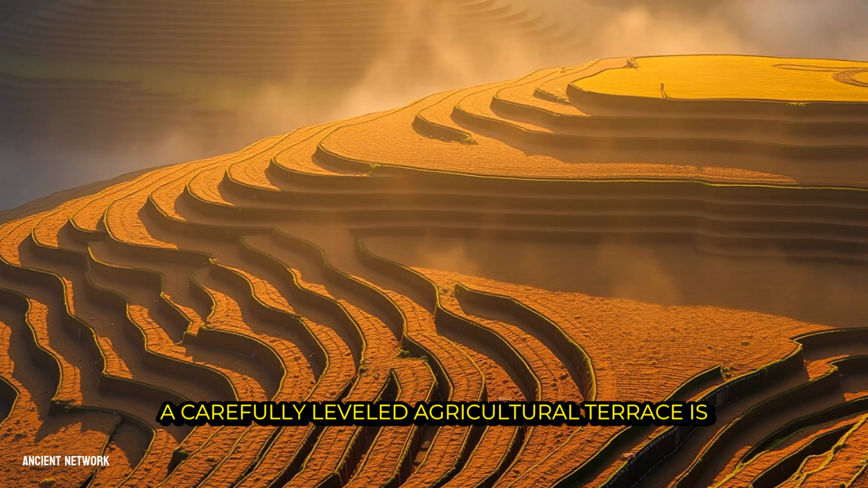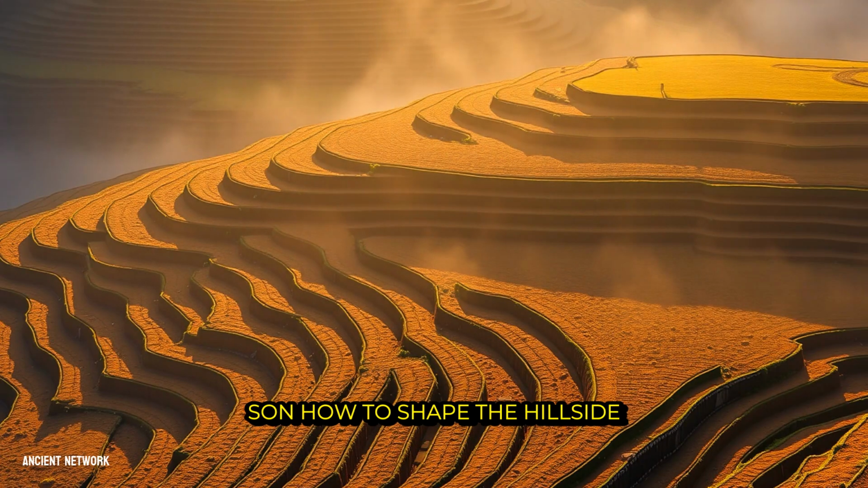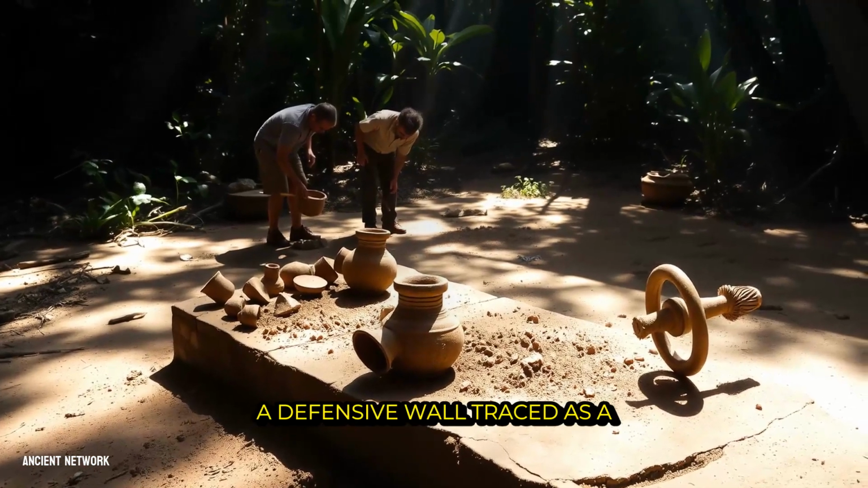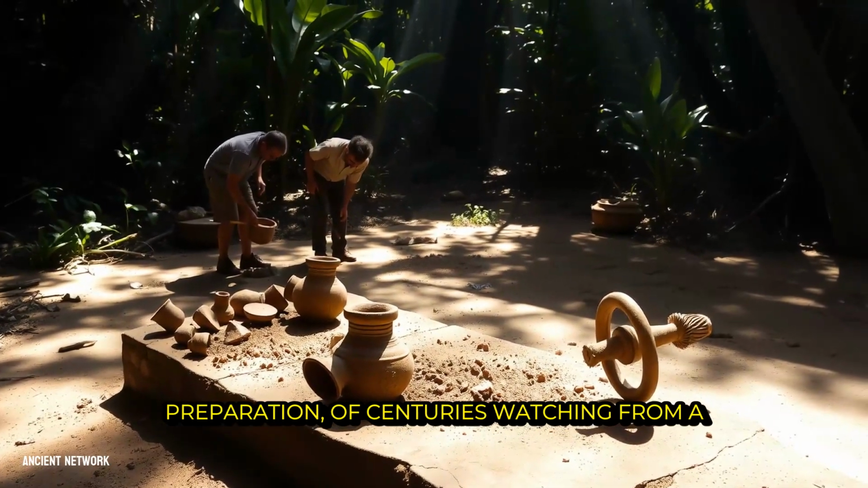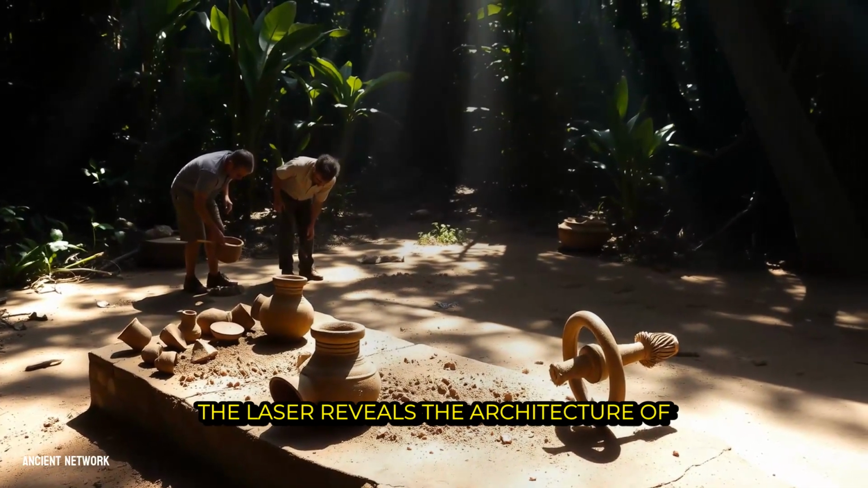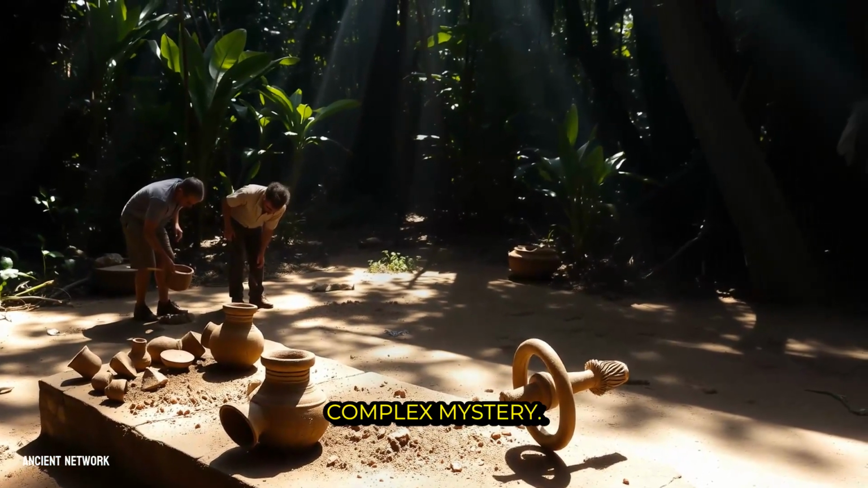A carefully leveled agricultural terrace is not just an efficient way to grow crops. It is the labor of generations, a father teaching his son how to shape the hillside to catch the rain, a community ensuring their children will be fed. A defensive wall, traced as a stark ridge in the data, speaks of a time of fear and preparation, of centuries watching from a parapet and a community finding safety within its embrace. The laser reveals the architecture of a society, but the lived experience within those walls remains a beautiful, complex mystery.